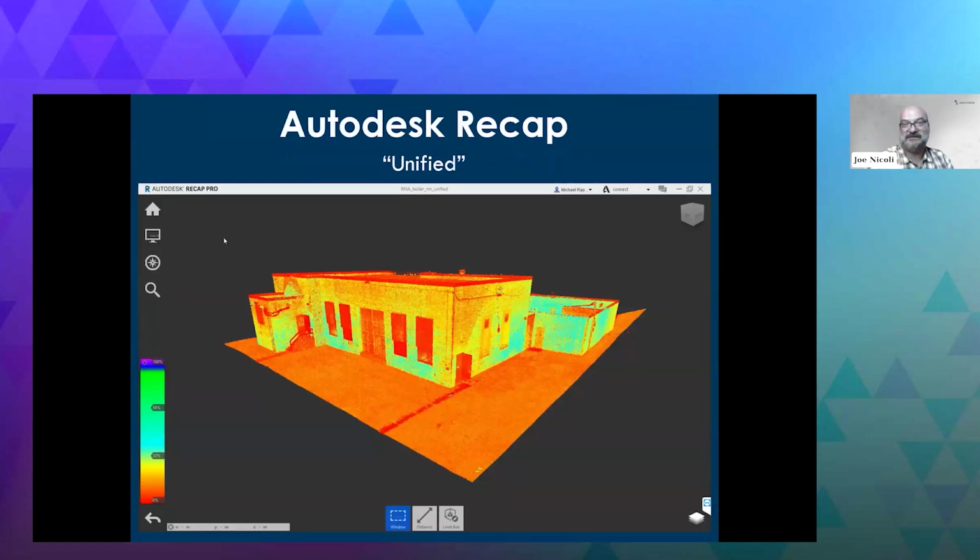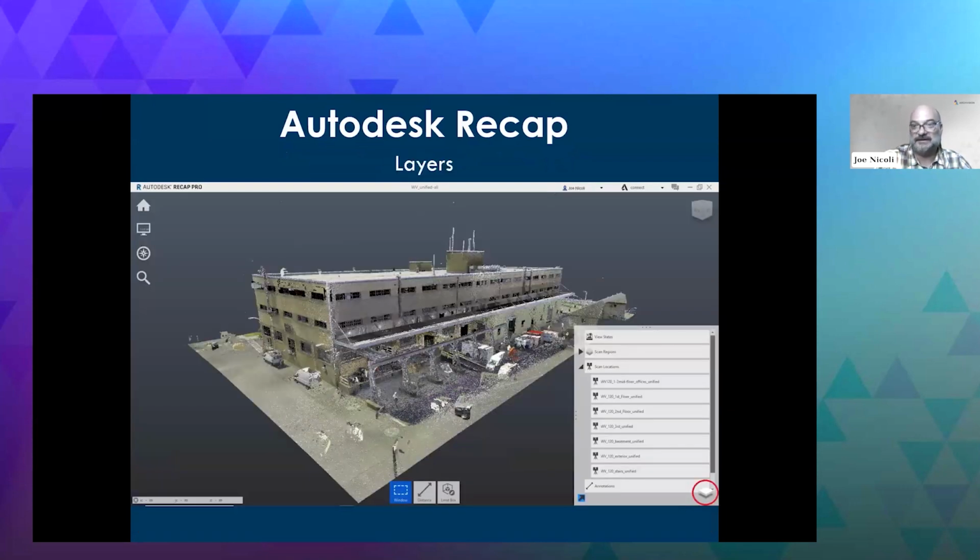We also, to mitigate the large file sizes, create what's called a unified one, which is just a big dumb point cloud that's been decimated down. So it's much easier to work with. The only other thing to really know about Recap is that once you start getting big jobs in here, we will break it up into pieces. Typically we'll give you a model of the exterior and then by floor, so that when you take it downstream, you can turn them on and off more easily.